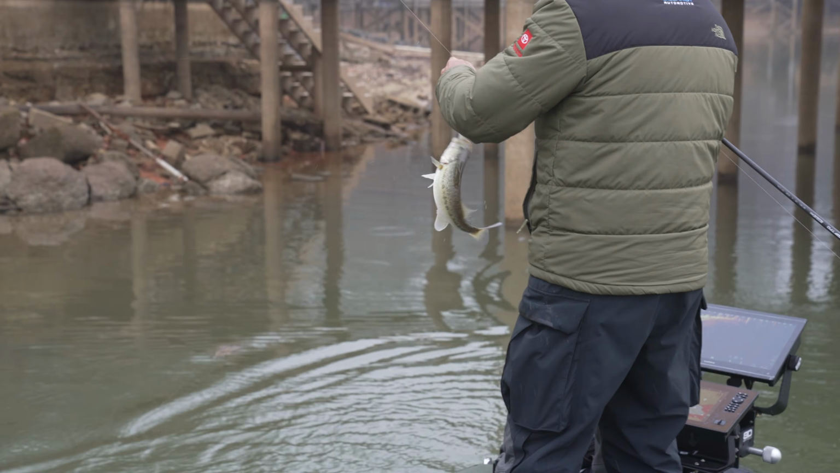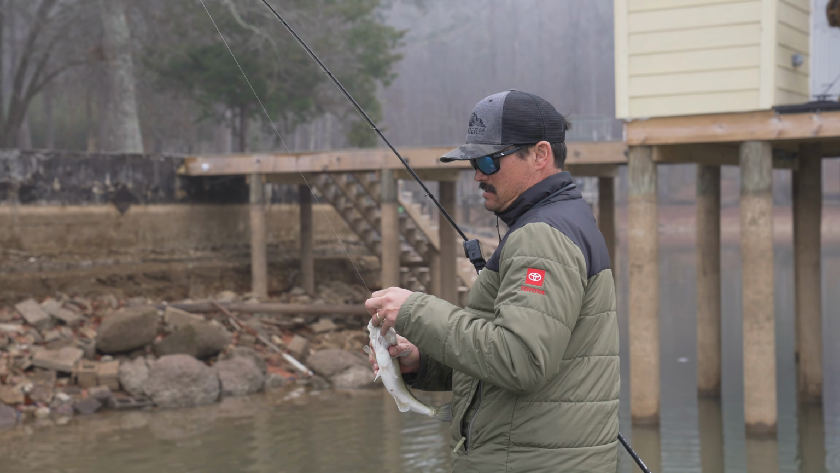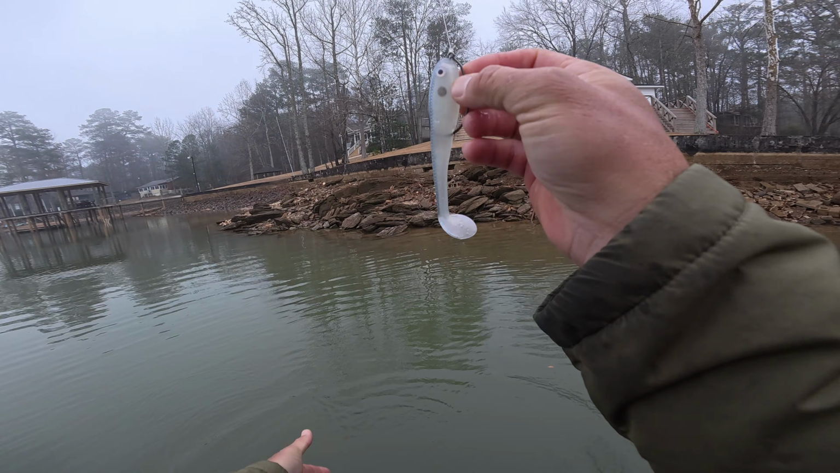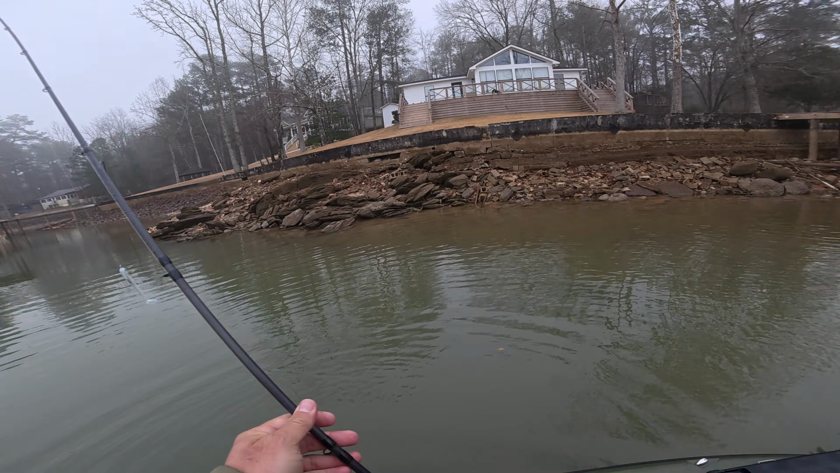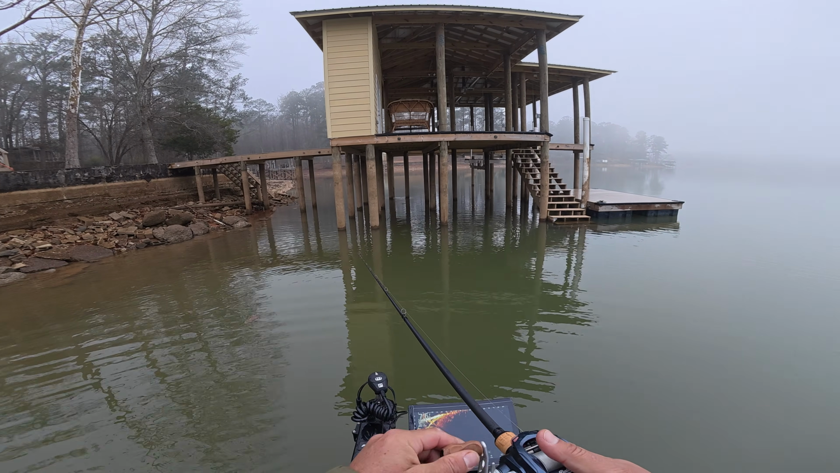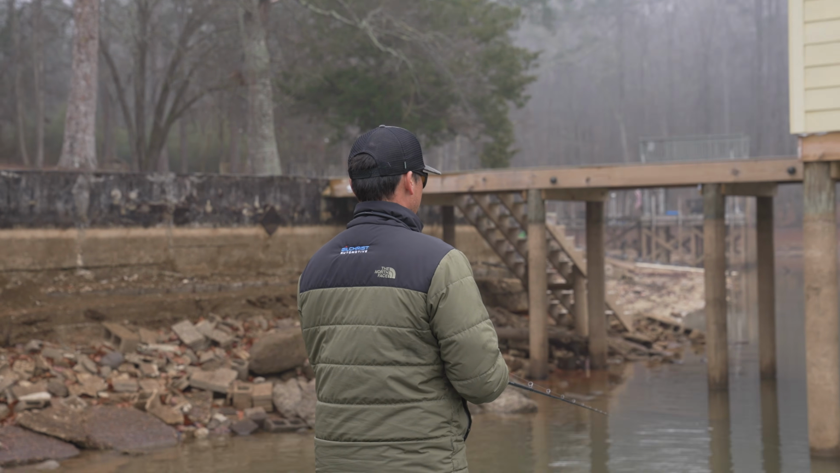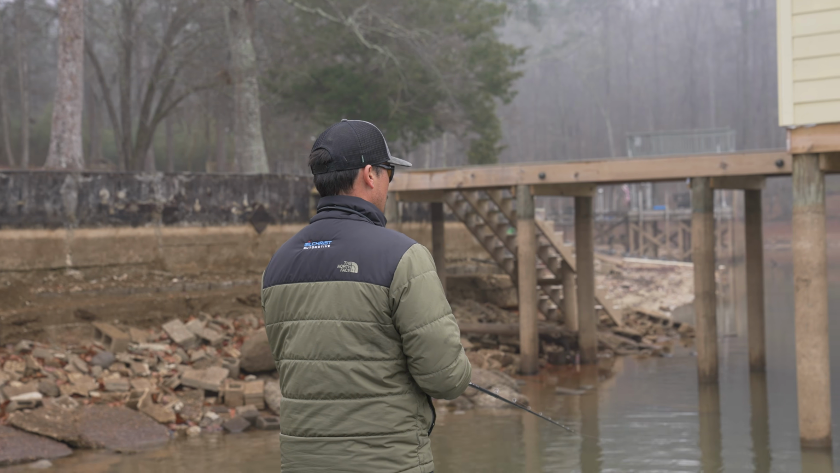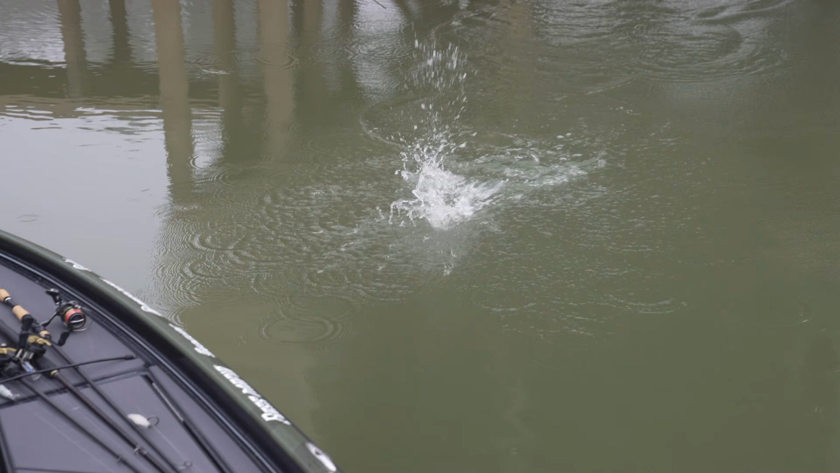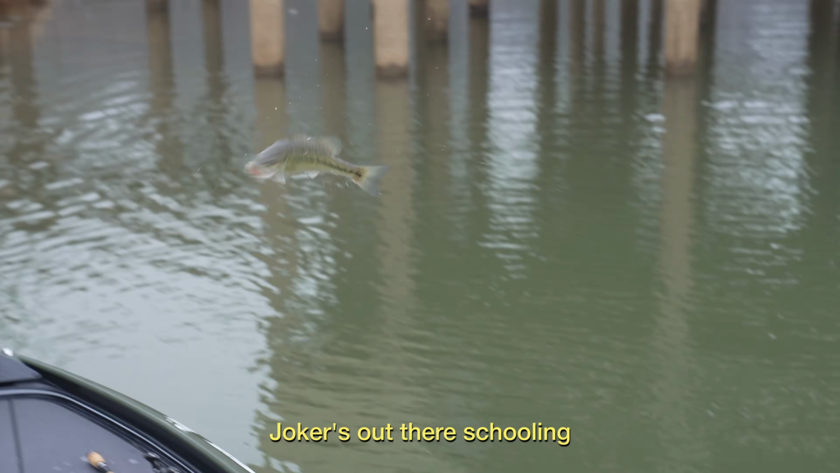See, this lake's weird. I mean, it's not weird, but like you target largemouth, and there's just so many spots in this lake that, I mean, you'll catch spots largemouth fishing. So, I mean, those same spots you catch out in the middle of the lake, we're catching them here in 2 to 3 feet of water. But your chances of catching a largemouth in this stuff, obviously over the middle of the lake scoping, way better in this dirty, shallow water. Jokers out there schooling.